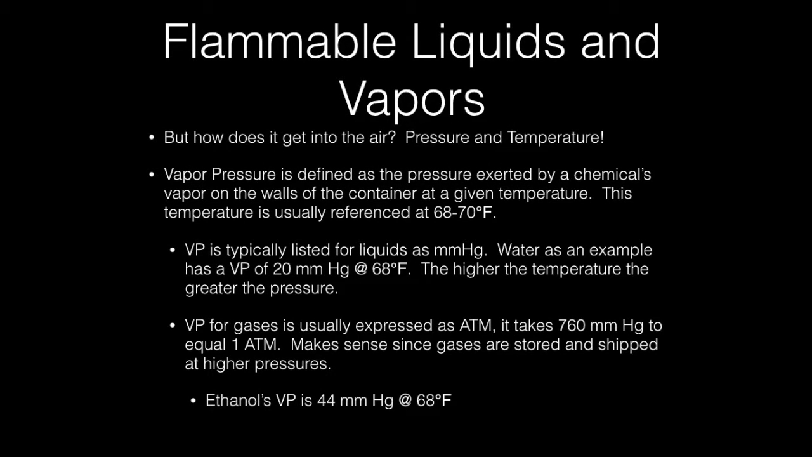When it comes to flammable liquids, it's not really the liquid that burns, but rather it's the vapors. To be able to predict how easily a liquid can give off vapors, we need to look at some physical properties of the chemical, specifically vapor pressure and boiling point. Vapor pressure is defined as the pressure exerted by a chemical's vapor on the walls of a container at a given temperature. This temperature is usually referenced at 68 to 70 degrees Fahrenheit.